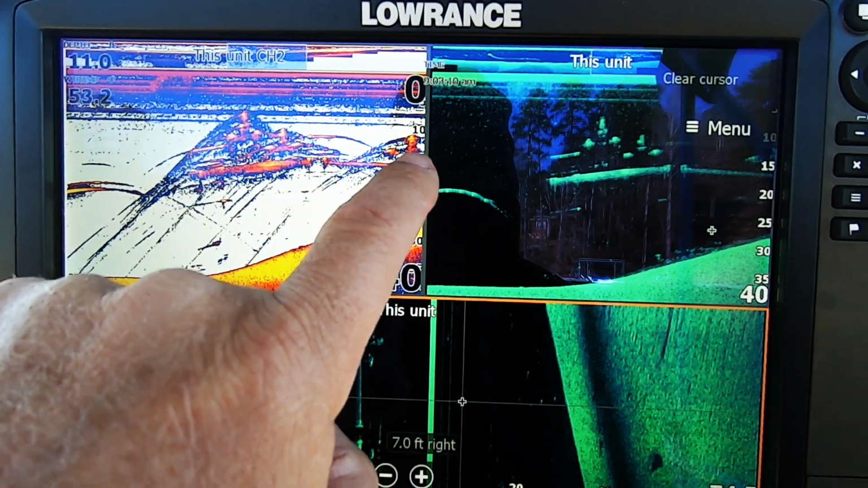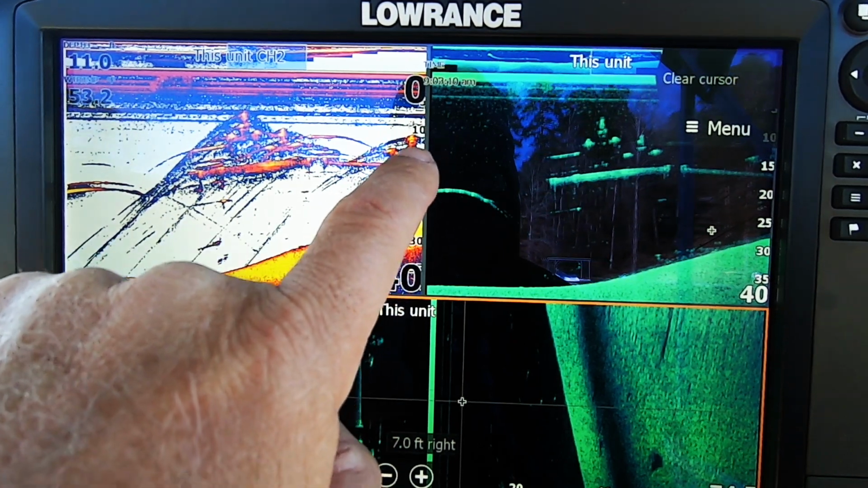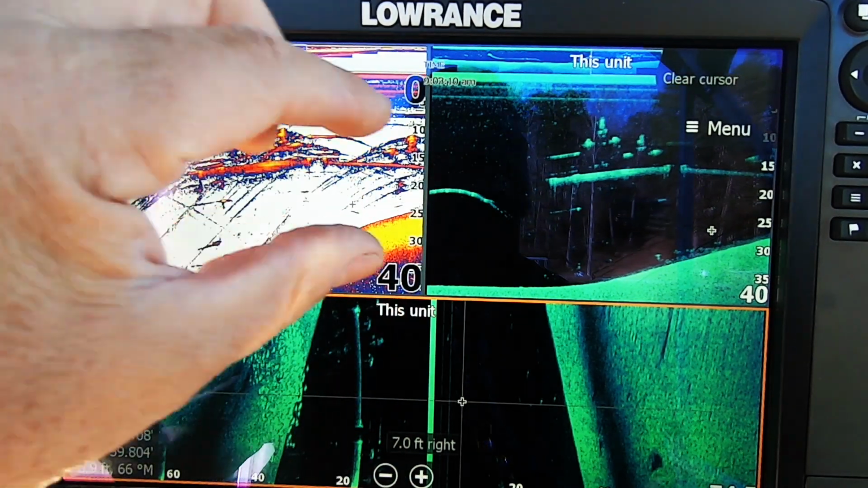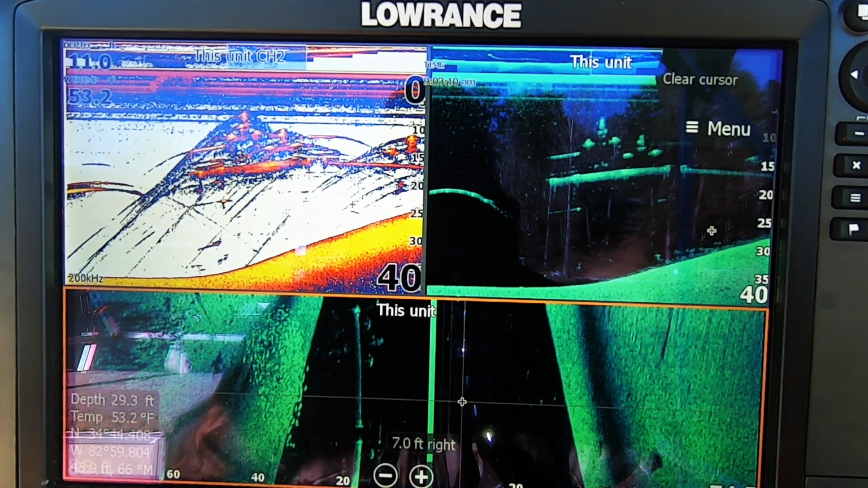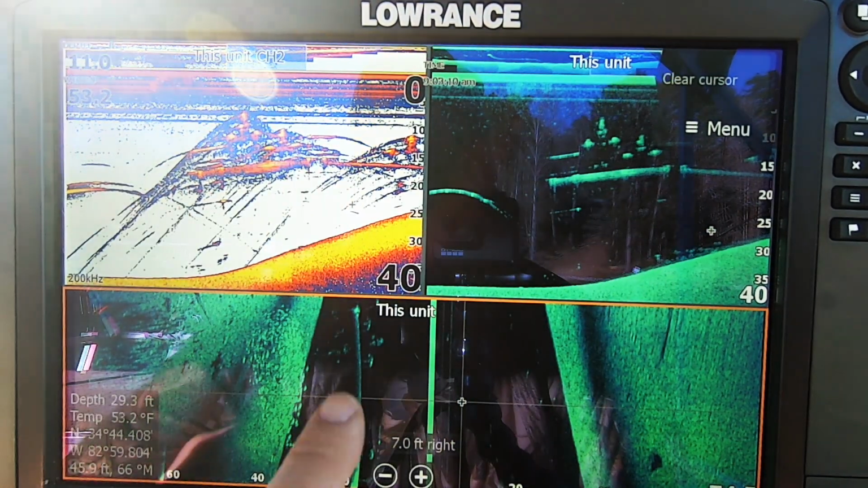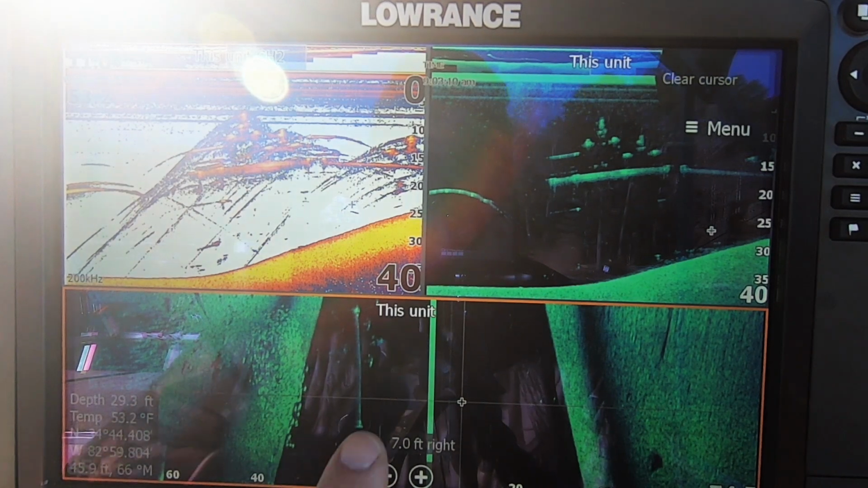Here I'm scanning from 10 feet away from the boat dock. And so you're seeing 10 feet, 15 feet. You're seeing that line of how far I'm actually away from it. So I just wanted to let you know that when you're scanning a boat dock, it'll make more sense to look at side scan.